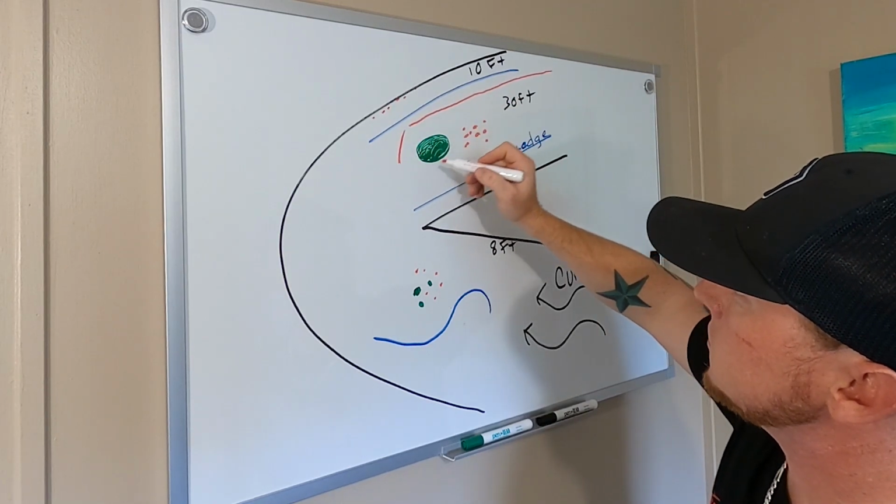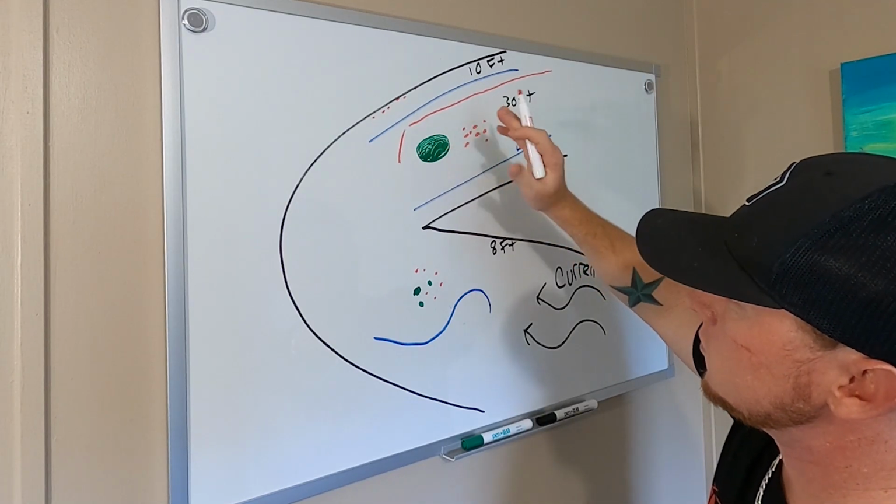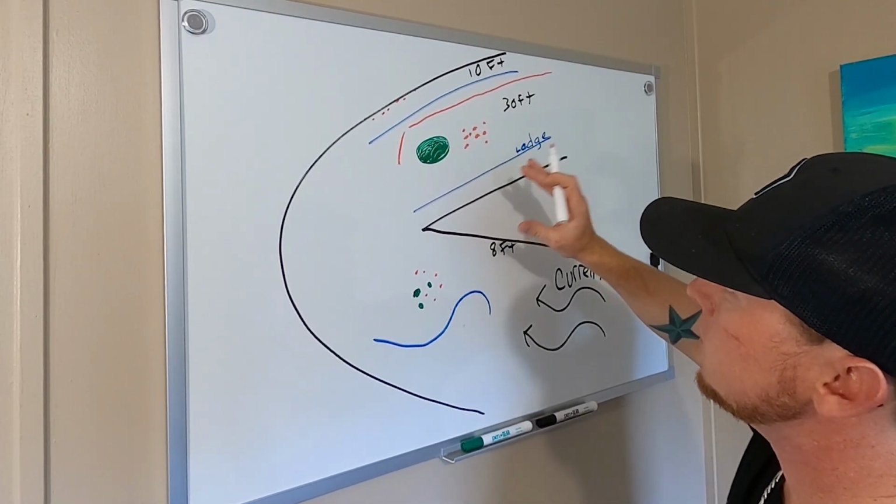And we come out here and instantly I see giant balls of bait fish, which is what that is right there. Looks like giant globs on the fish finder. Here's an example.